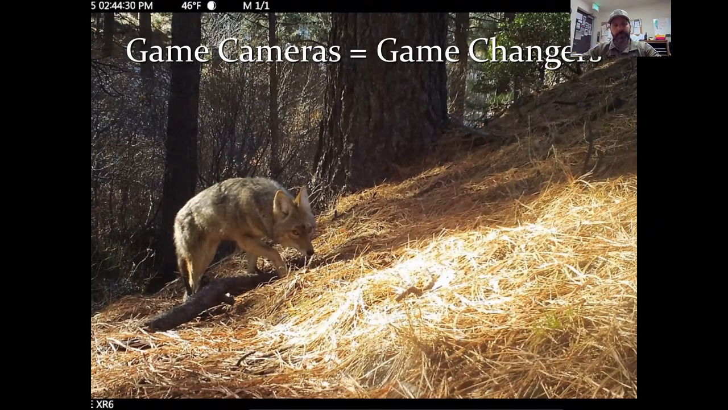I gave Tim permission to install some game cameras out there behind Bowers Mansion up in that undeveloped area. And these are truly game changers because we actually get to see images of the wildlife that you don't normally see during the day. A lot of these animals come out at night, or they just want to steer clear of people. So again, it gives us a new way to highlight what we have.